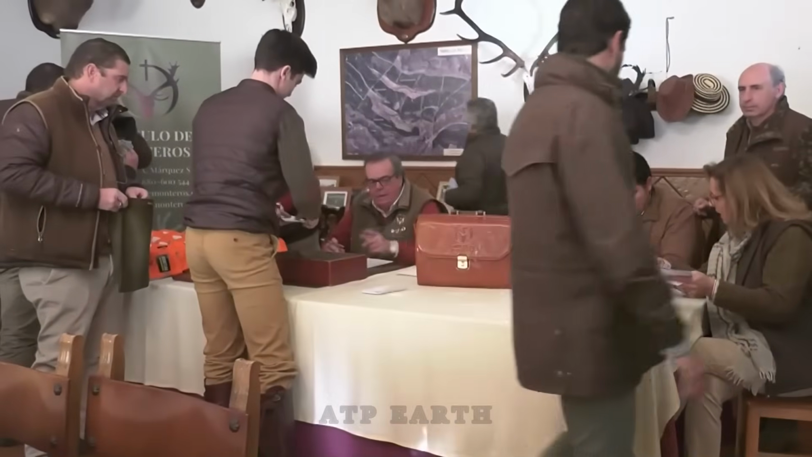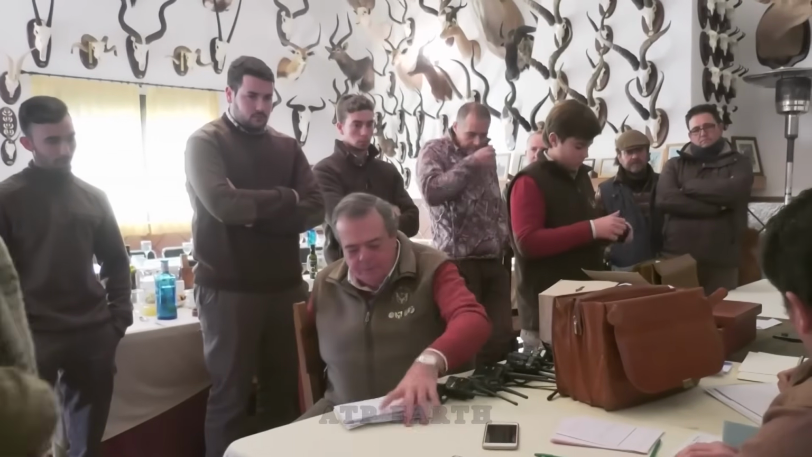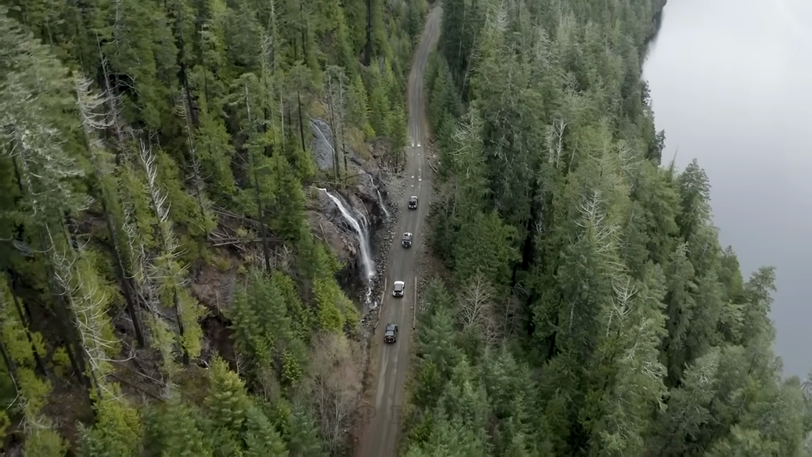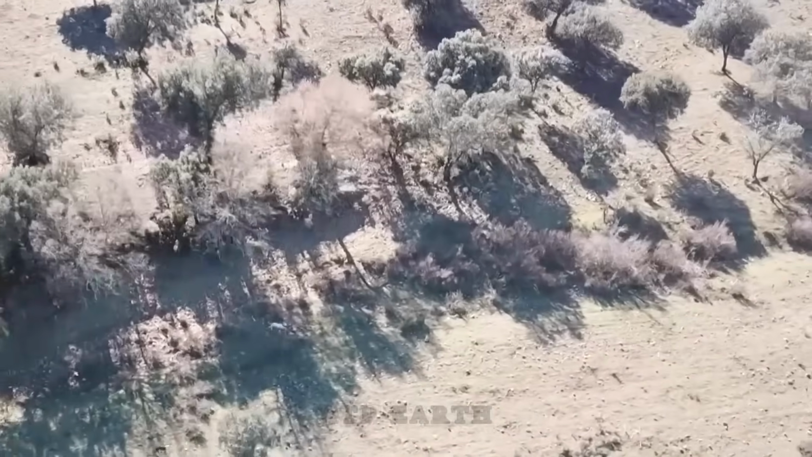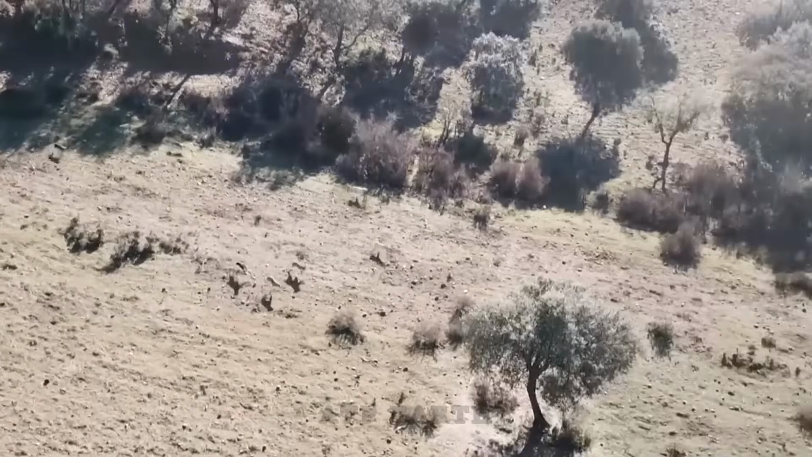I, along with my friends, decided to hunt the wild boars, hoping to drive them away from our fields. Let's begin the hunt together. We followed the mountain trail, heading toward the hills near the residential area. As soon as we arrived, the pack of elite hunting dogs couldn't hide their excitement and rushed off to search.